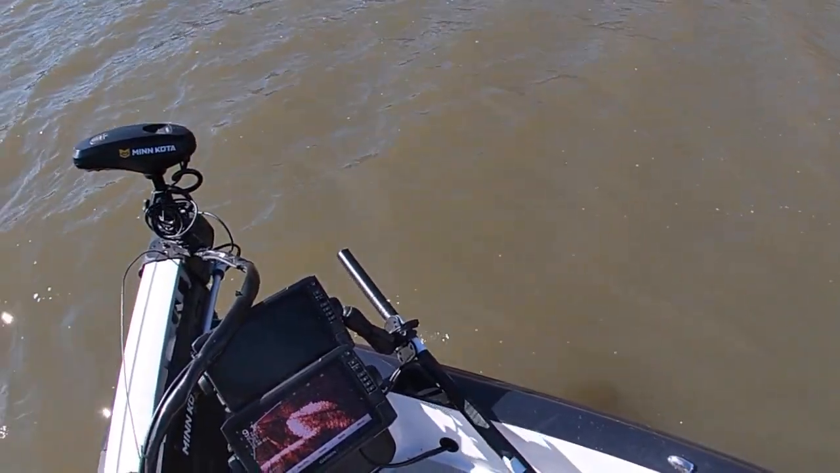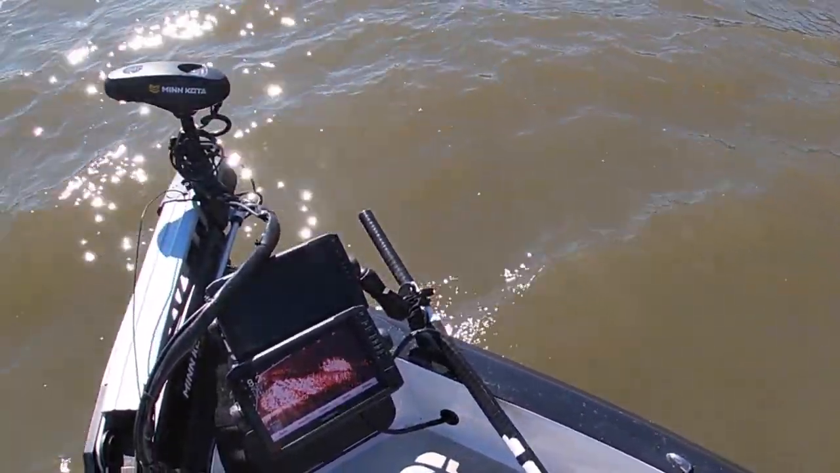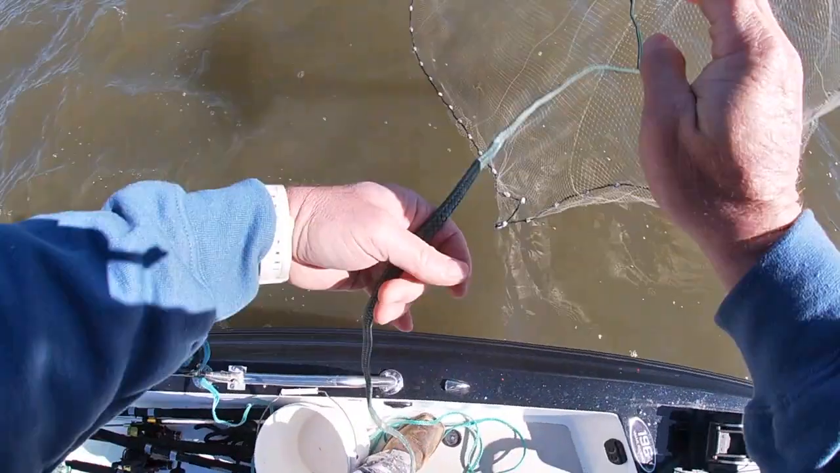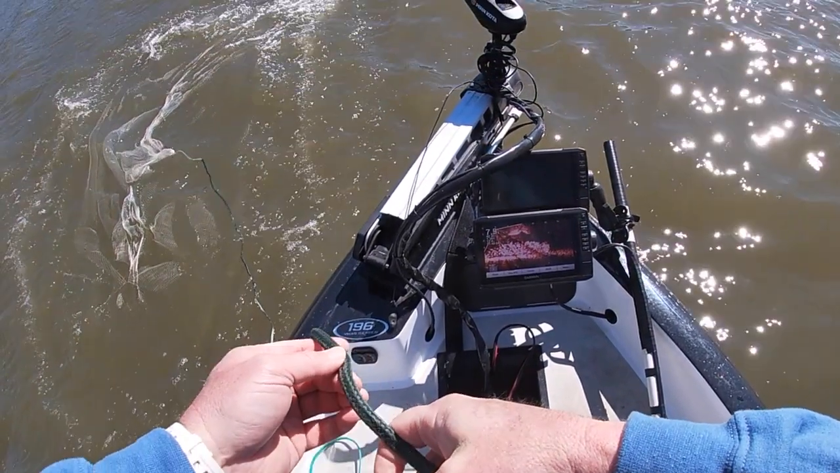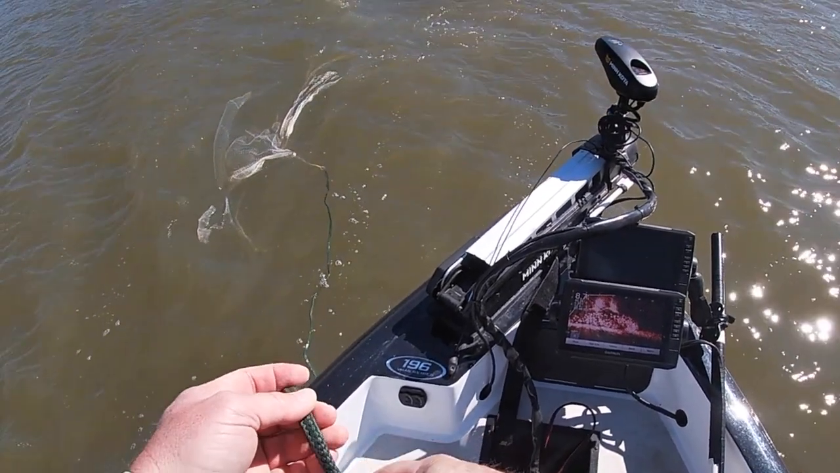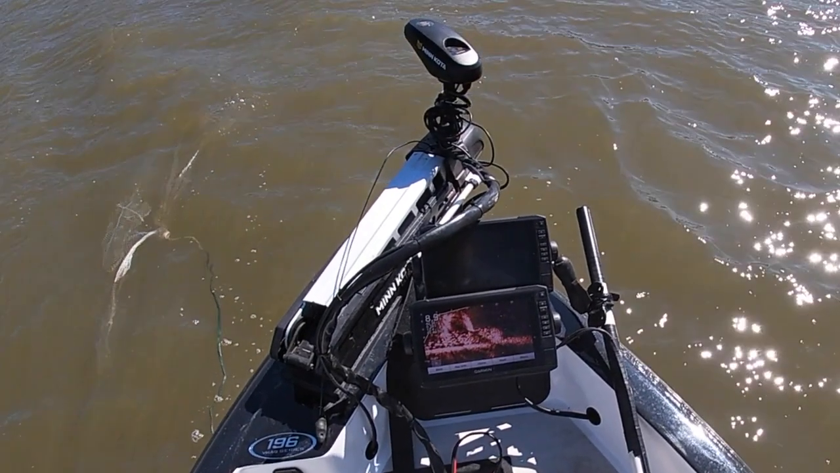I can see exactly where they are according to where the head of my trolling motor is pointing, and I'm getting ready to cast. Watch this as I slow it down, and let's see what happens. Now that shad net is falling directly on that shad school, and as you can see, I threw the shad net exactly in front of where that trolling motor was pointed.